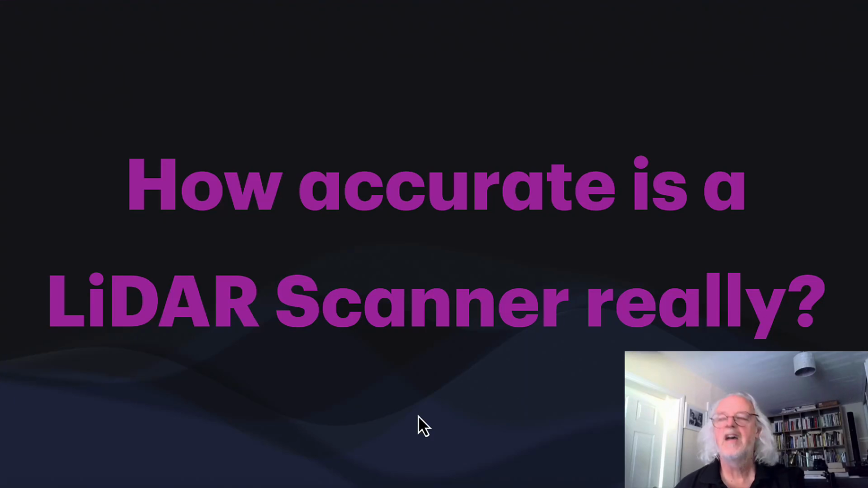So here's a question. How accurate is a LiDAR scanner really? Now this is a question that a few people have asked me, and I've figured it out because I've been scanning for, gosh, 20 years, I guess. And it's something I see quite often.